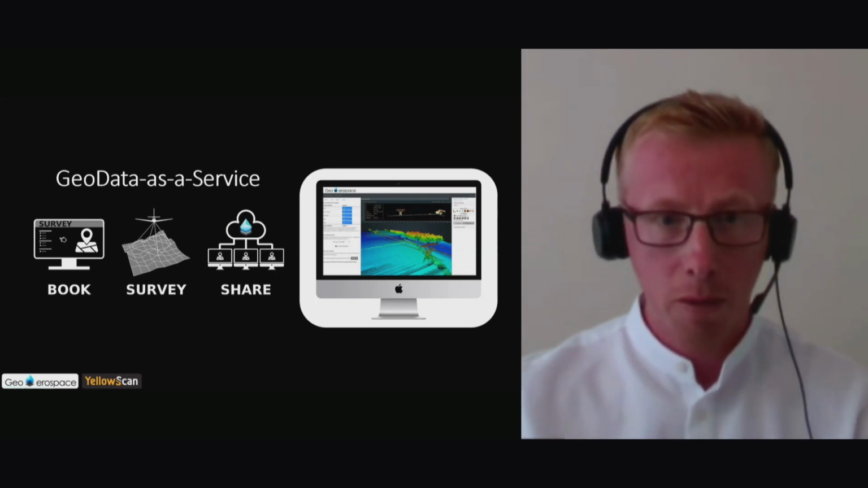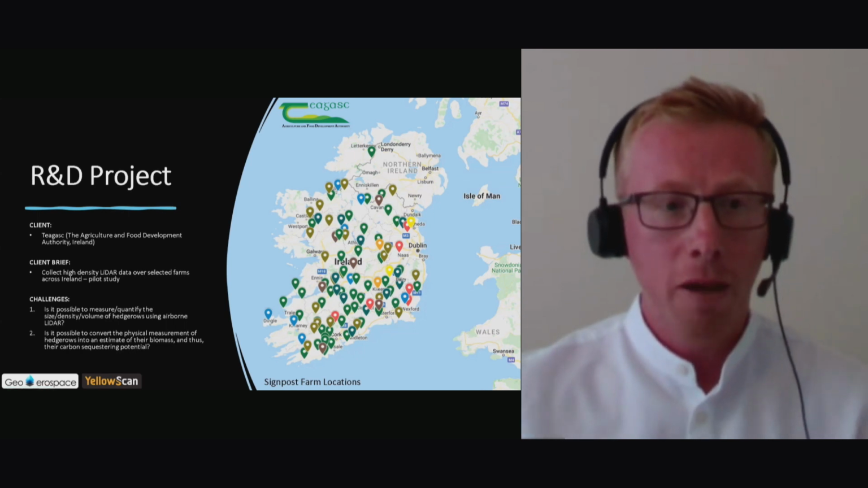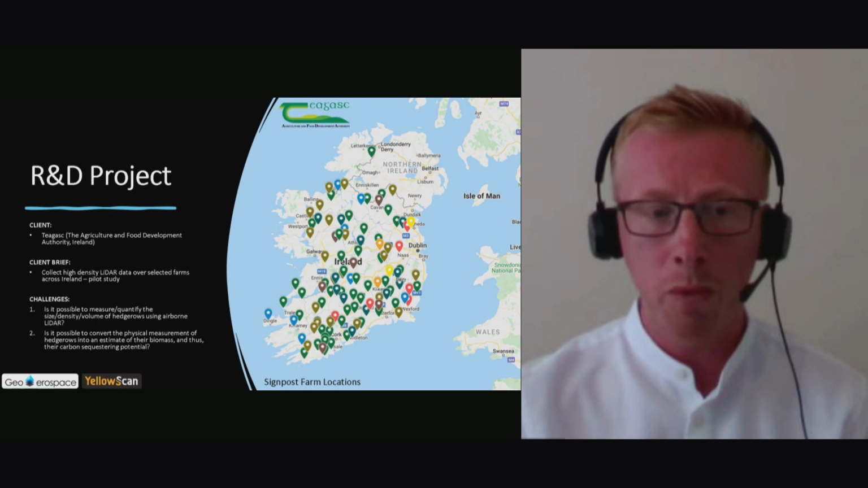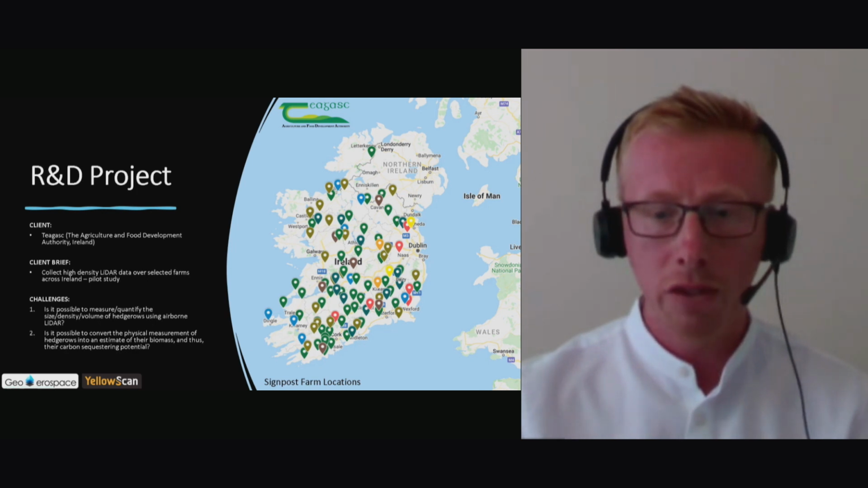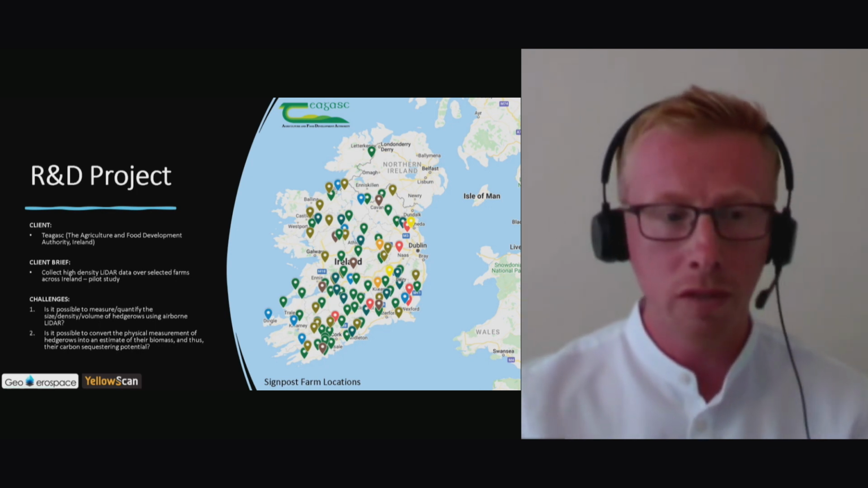It's a pretty standard solution. But back to this project, it's called the Signpost Project. You can see the sites. There's over 100 sites around Ireland, and these are all farms. They're in the region of 100 hectares, so they're a nice size to map with drones. Some go up to 1,000 hectares, but the majority would be in and around 100 hectares. And there are different types of farms, so there's dairy farms, grass, crop, a whole host of different types.